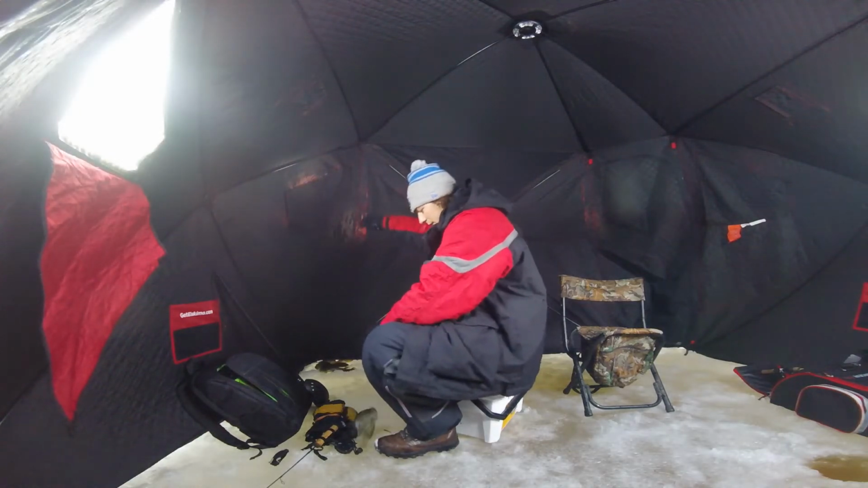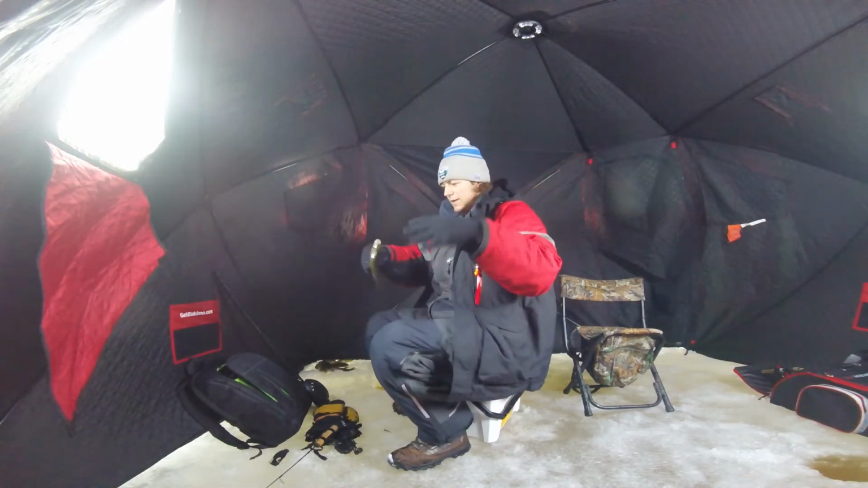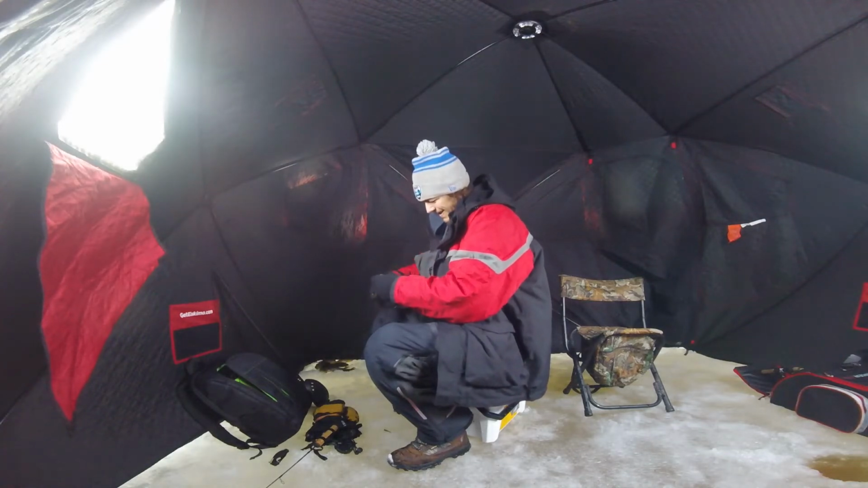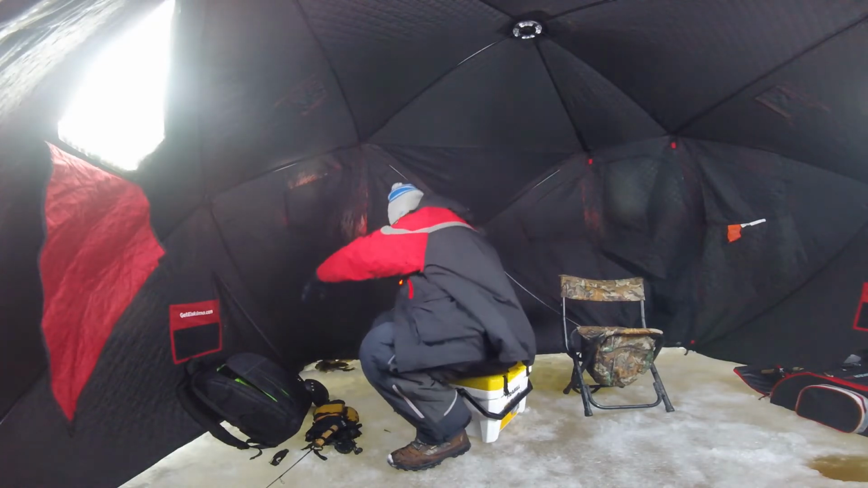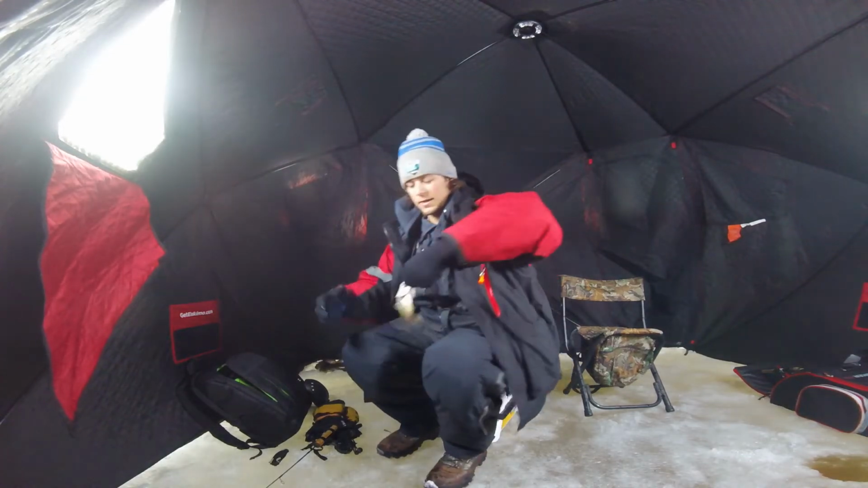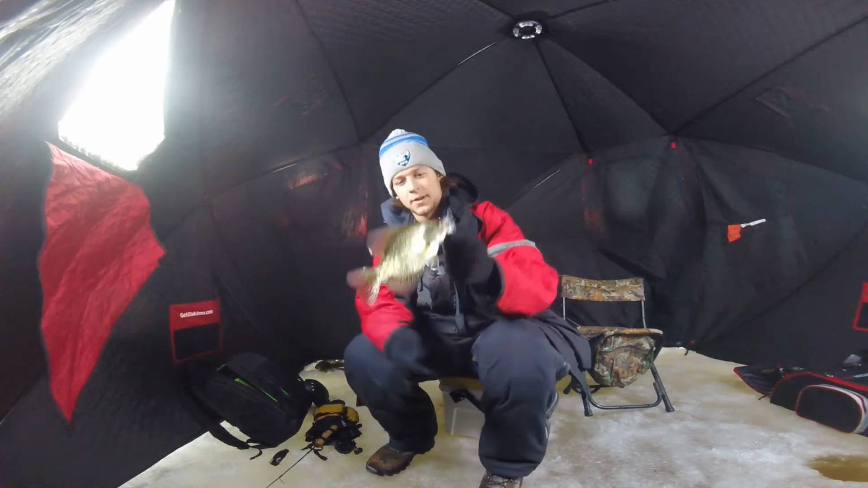There's a nice little crappie right there. There's more of what we're looking for, those crappie lengths. That's more like it. Not as big as that big one that we got over there, but it's a good eater.